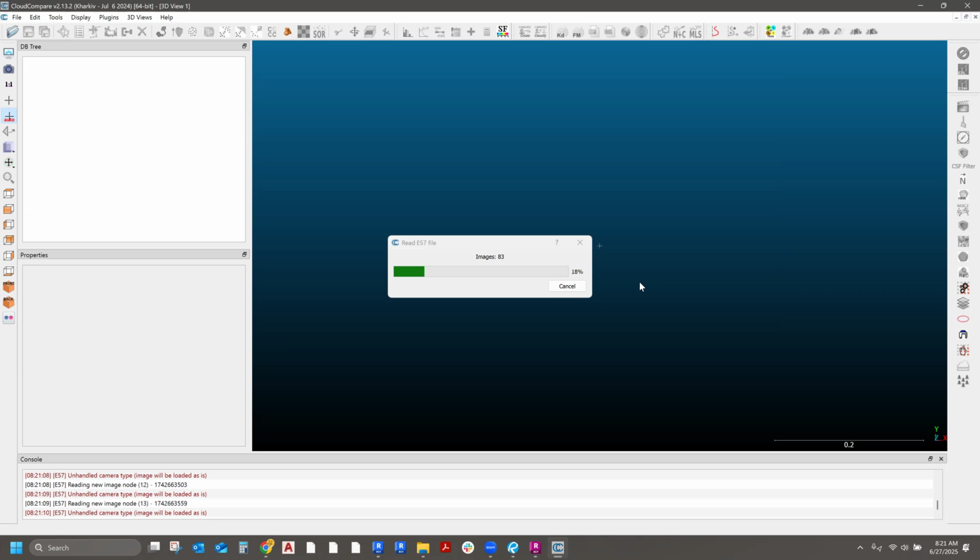And by the way, CloudCompare is an open source software. It's completely free. And I want to say it's also available for Mac from what I see on their website. However, Revit is only used on PC. And I want to say the same thing goes for Recap. That is also on PC. So you want to stick with PC for everything.